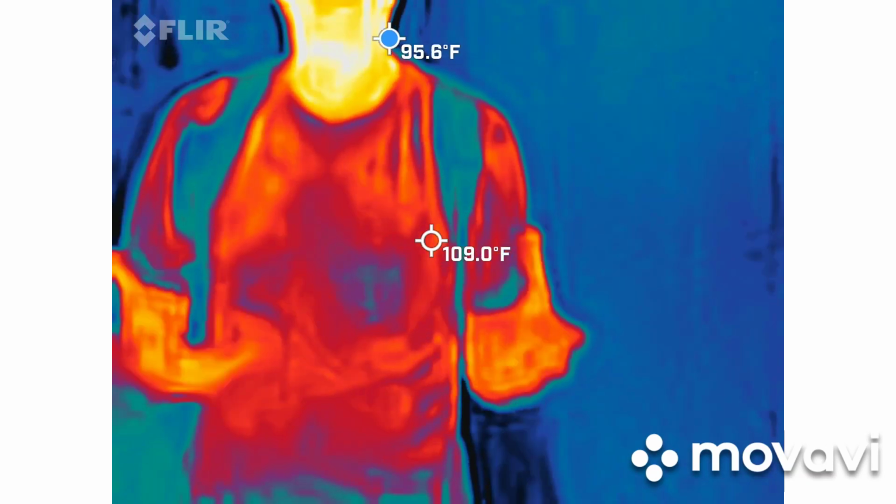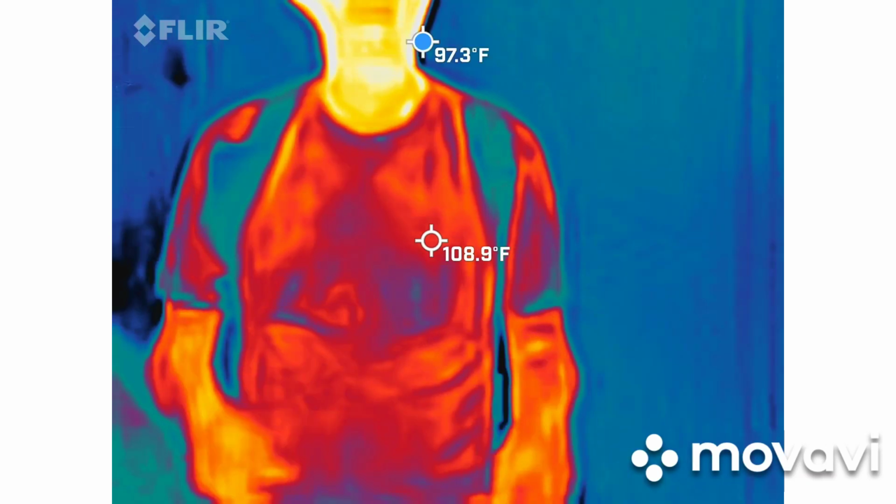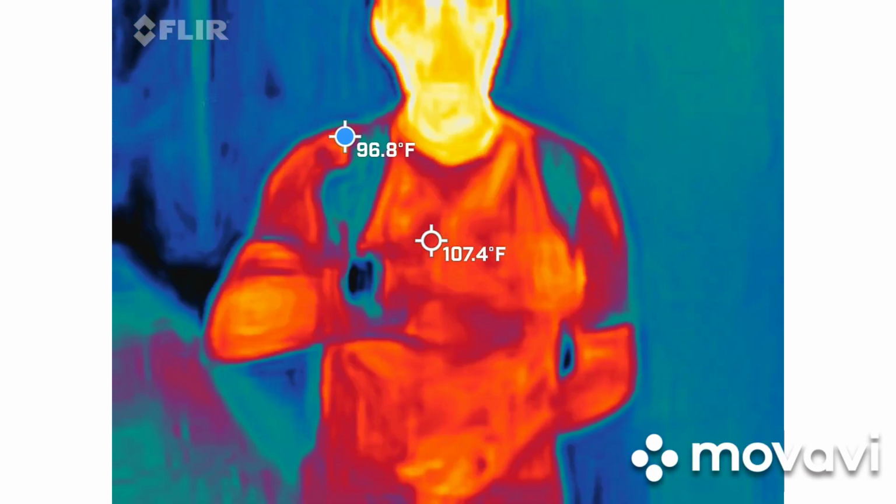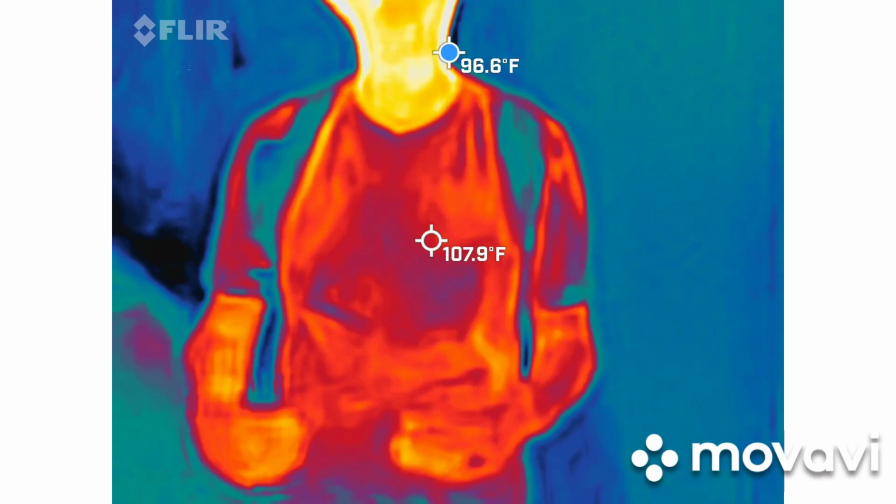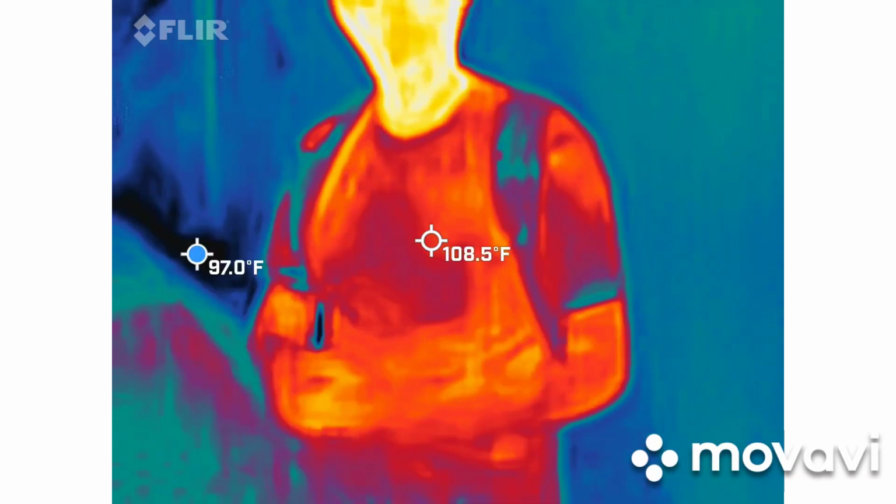This is a very scientific investigation in case you haven't got onto that already. When we're watching the video, we will have the center crosshairs, we will have the blue dot, we will not have the bar that you see on your right-hand side of your screen that's giving you the highest temperature and the low temperature. So that's kind of your gauge for real-time work only, just so you kind of know what's going on.